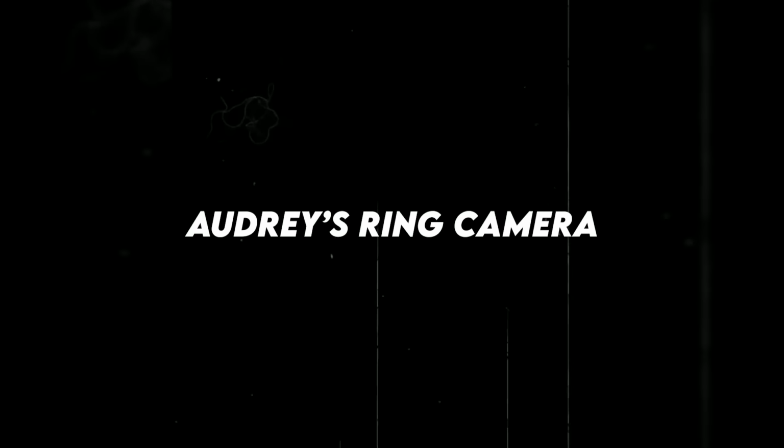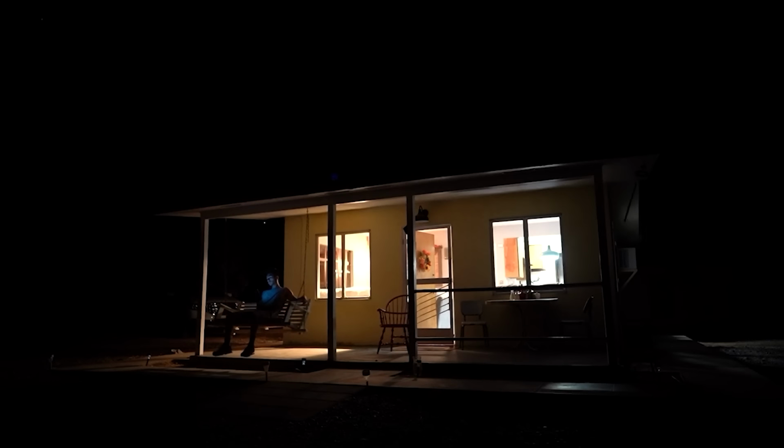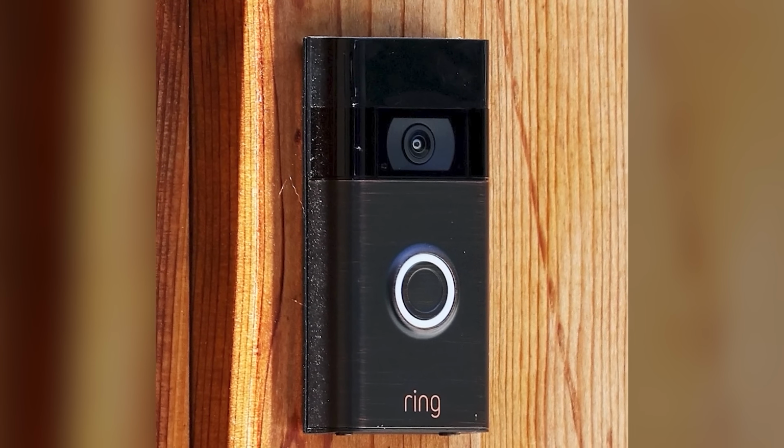Audrey's Ring Camera. In a bizarre and chilling turn of events, a routine home security camera has captured something that defies explanation. Audrey's Ring camera, designed to detect motion and alert her to potential threats, has instead revealed a phenomenon that has left experts baffled and viewers stunned.